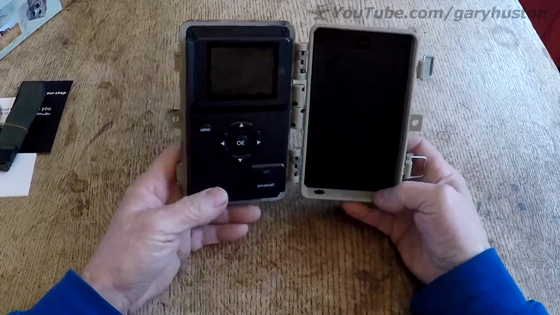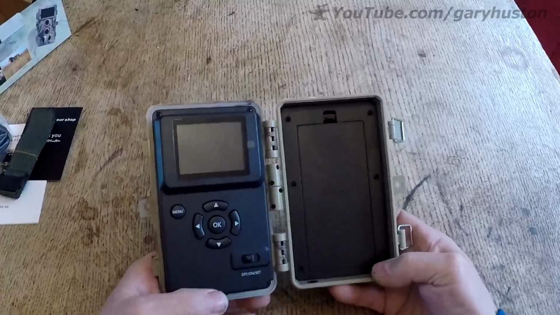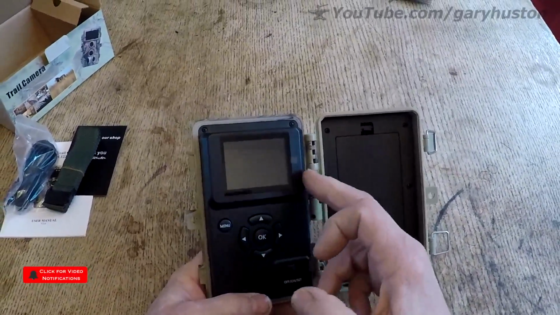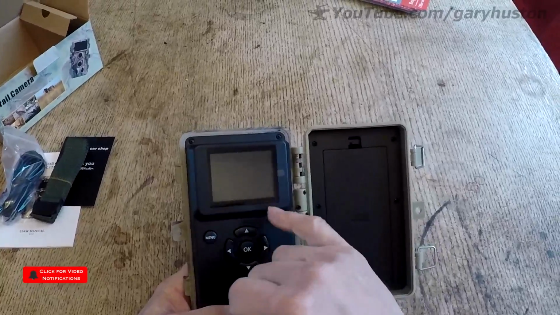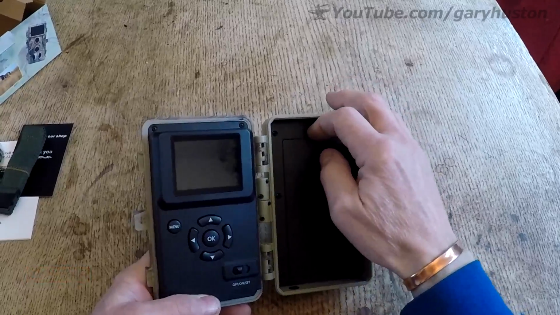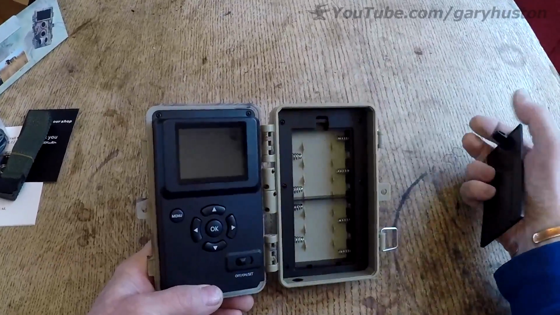Have a look inside. Again, fairly standard. Got your controls, which are a lot less complicated these days. Your screen, again with a cover on, but I tend to leave the cover on the inside one because it doesn't really matter. And your battery compartment.